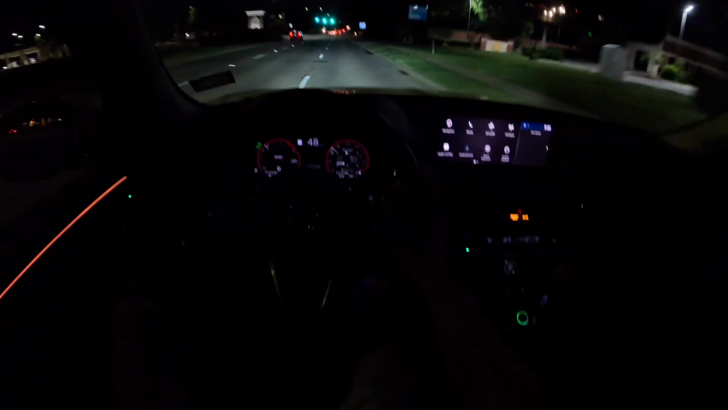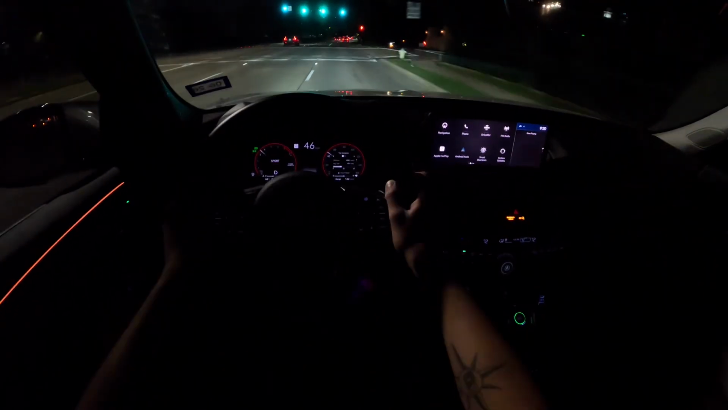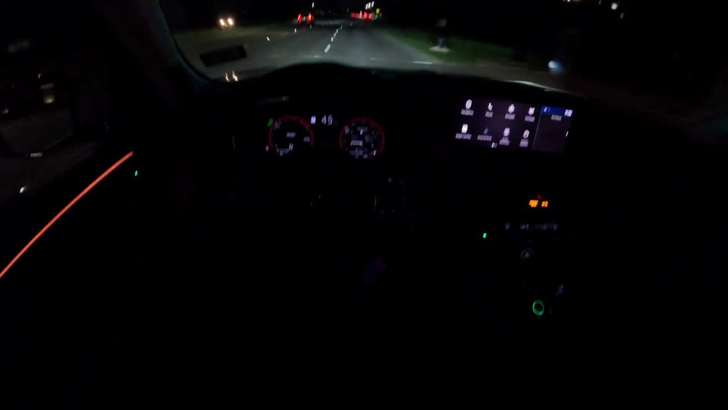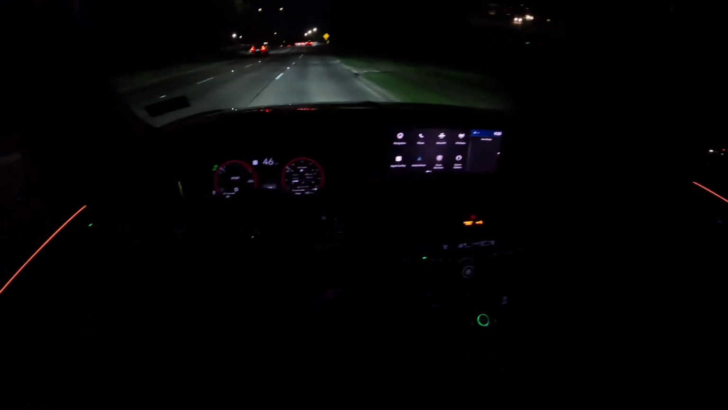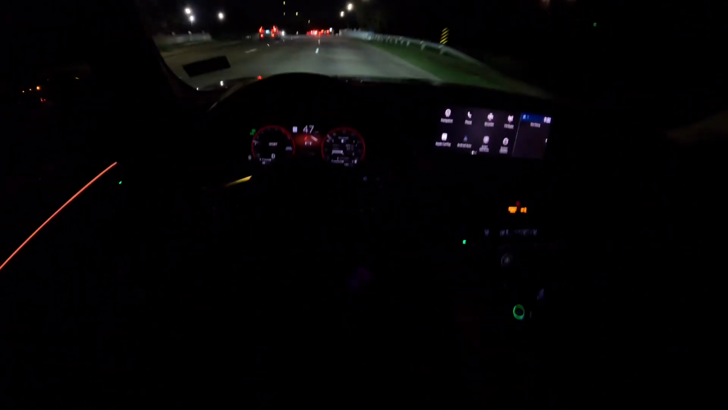I've owned 3 Acuras with the 3.5 V6, which was my TL Type S, my previous generation TLX A-Spec V6, and then this car. But yeah, I'll always stand behind this V6. I love it, I absolutely love it.